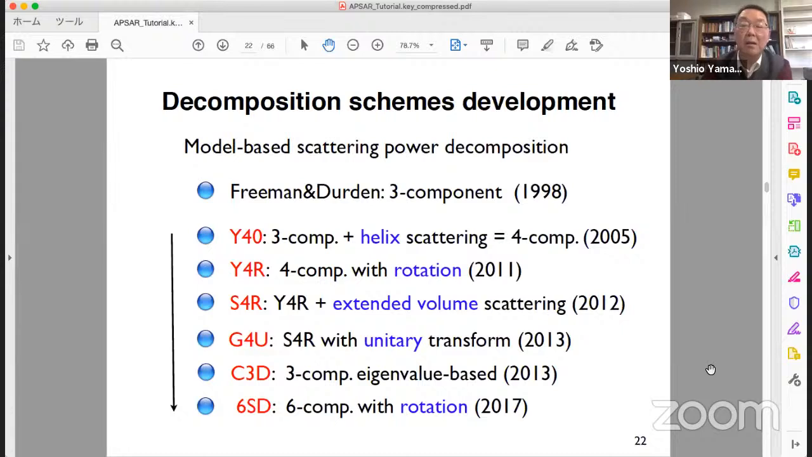Using this technique, we have been improving the decomposition algorithm. Pioneering work is Yamaguchi and Freeman, 1998. Right now, six-component scattering power decomposition.